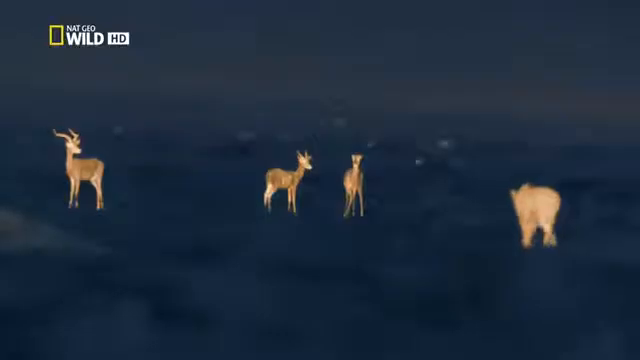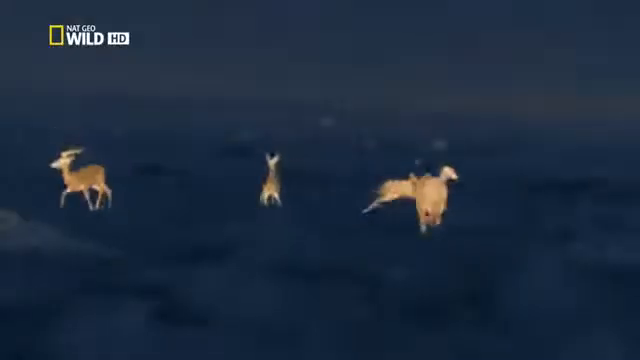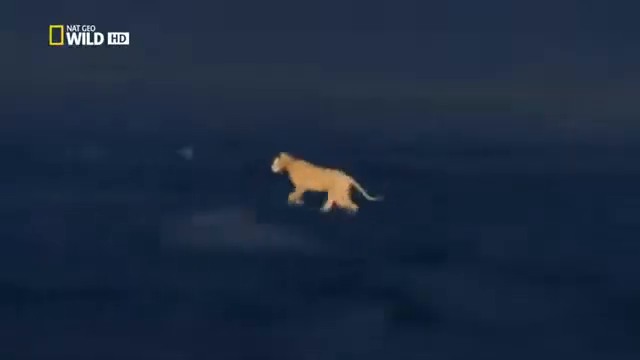This looks more like how Mum did it. But she was patient. The eager young lioness goes too early, again. She doesn't wait to pinpoint her victim by sound. But she gets another chance with a herd of topi and their young.